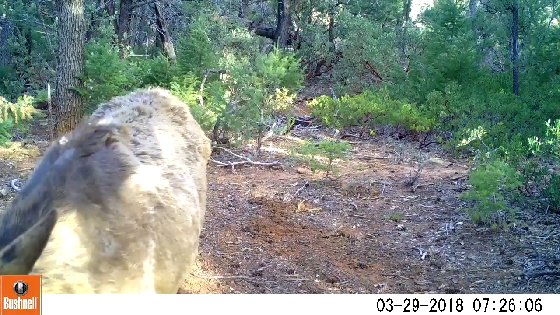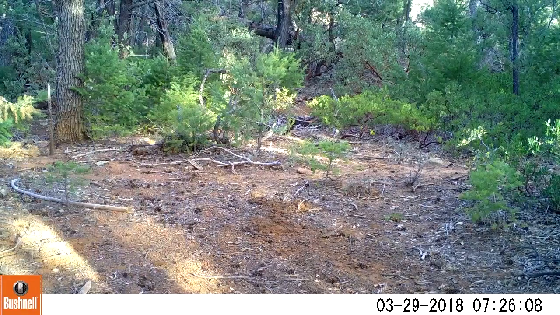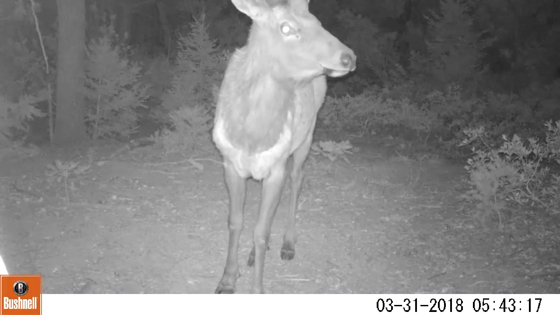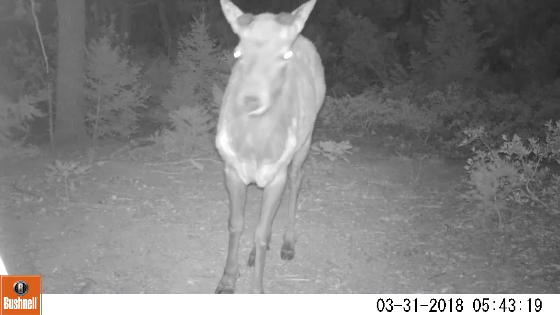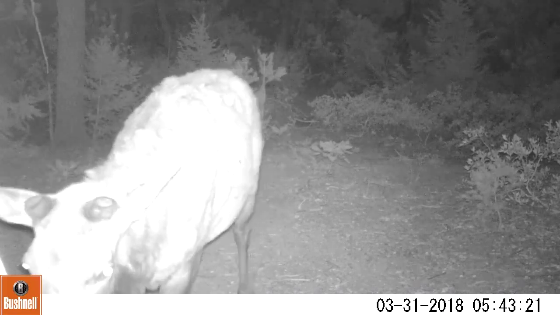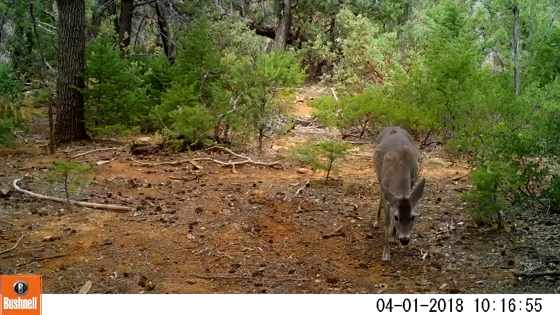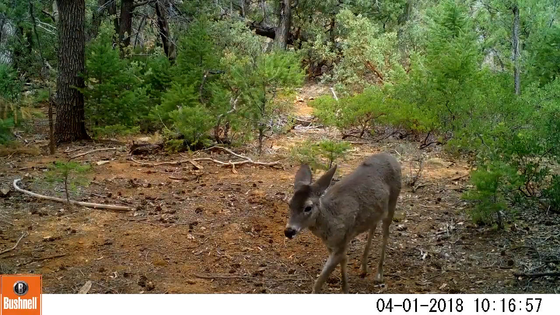It almost appears like the new antler growth just kind of grows around here. It's probably the same bull again at night. It just kind of starts to grow around the base of where the other antler has fallen off. I'm curious about how that happens.